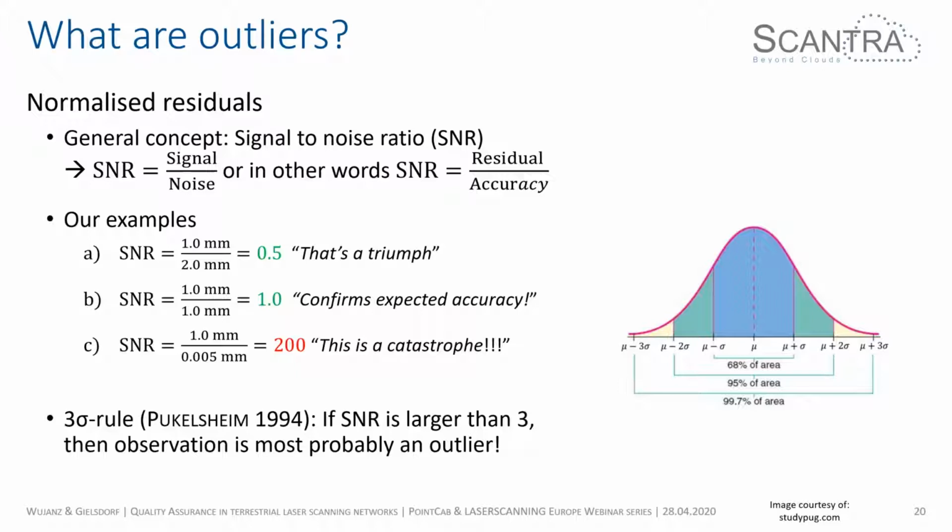In this case, we can clearly say it's a catastrophe, but it also tells us something very valuable, because we know that there was an outlier, something went wrong, and we have to do something about it. So it is actually good information to know, and it is quite important to assess how well we've done.